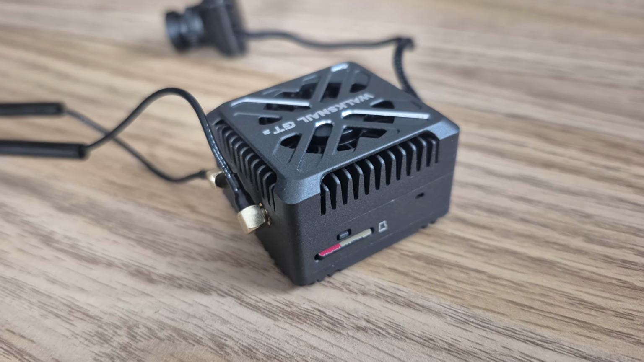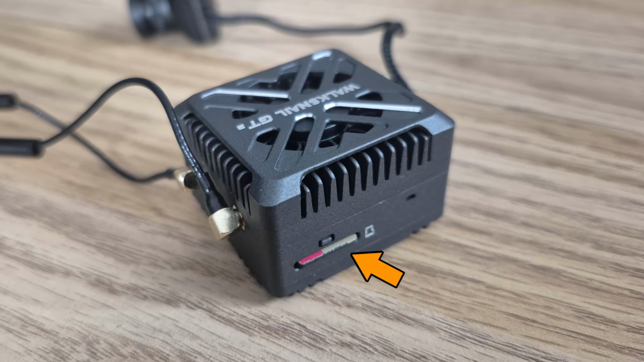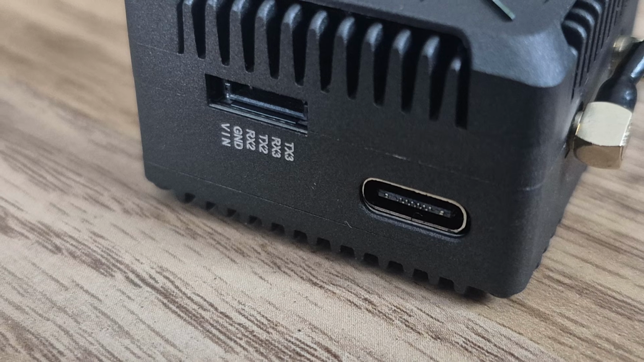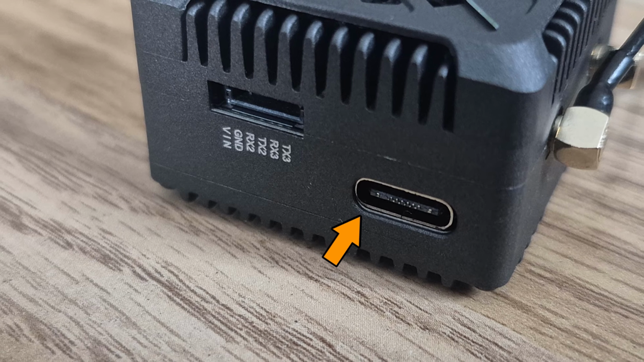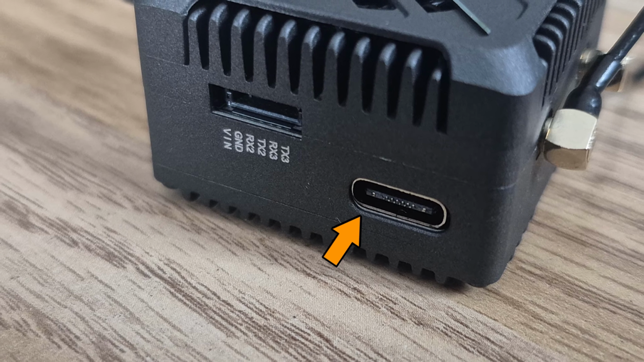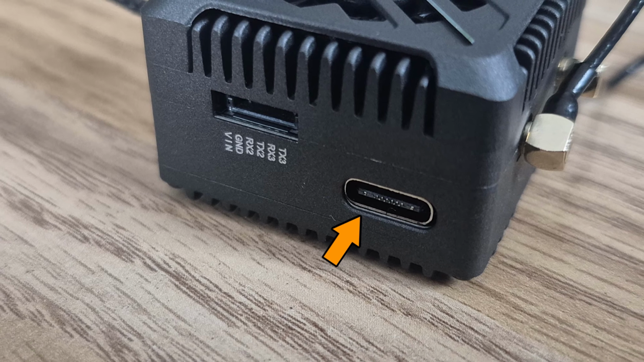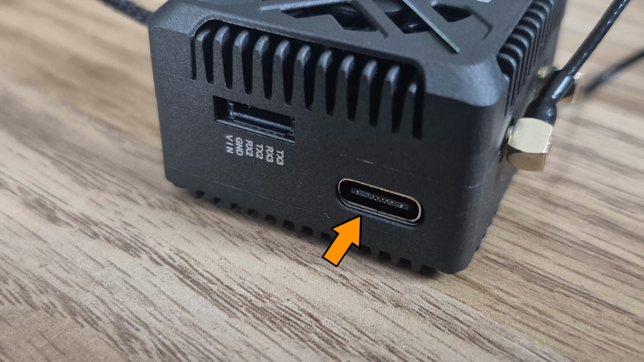It's so nice to see that Walksnail has finally matured, and they've reached a point now where this system not only has an SD card slot, so rather than rely on the onboard memory, you've got an SD card that you can just put in and out. But you've also got an actual USB-C port as well, which just makes it so much easier to do firmware updates and to get the footage on and off. It's just nice, sensible design, and it's really nice to see that the Walksnail system has adopted that now.